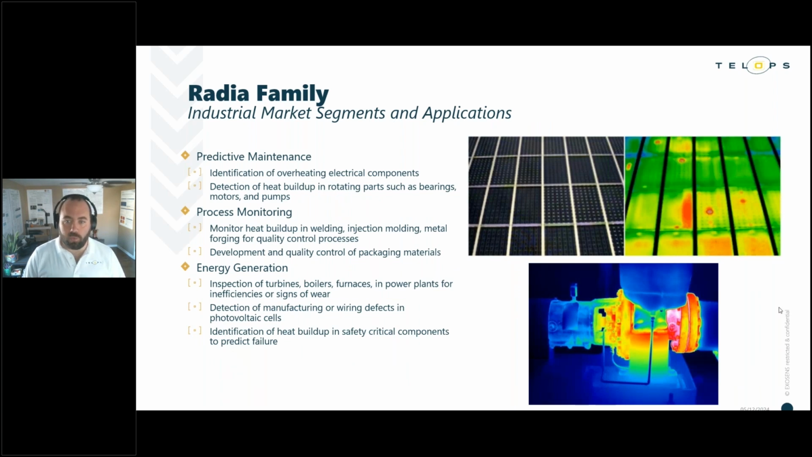Moving on in that industrial world, Radia family products represent a really strong technical capability for a variety of monitoring and inspection tasks. We've got high performance and low cost in the Radia family. We think we can deliver strong value for predictive maintenance tasks, things like identification of overheating or malfunctioning electrical components, buildup of heat in bearings, things like that. Process monitoring is another area where we're measuring and visualizing the thermal distributions generated through welding, injection molding, metal forging, and some of these other heavy processes for quality control purposes.